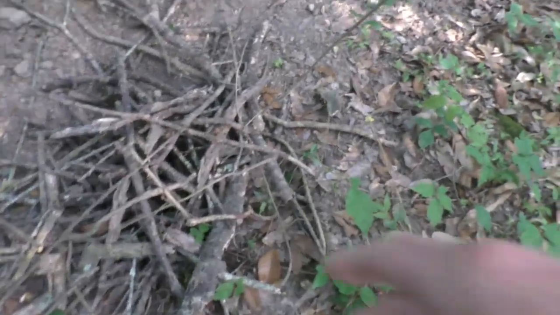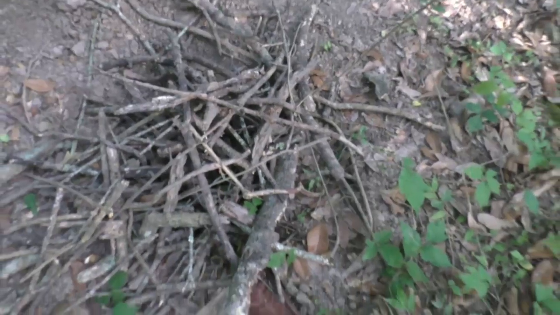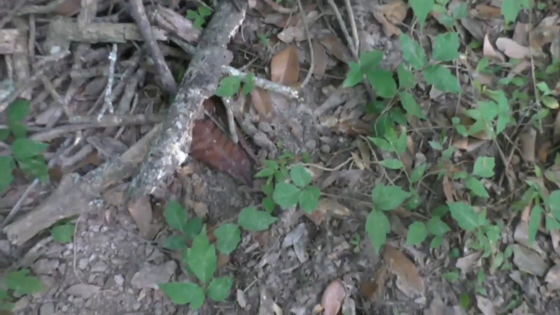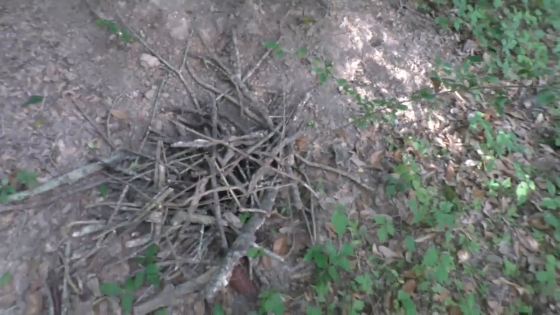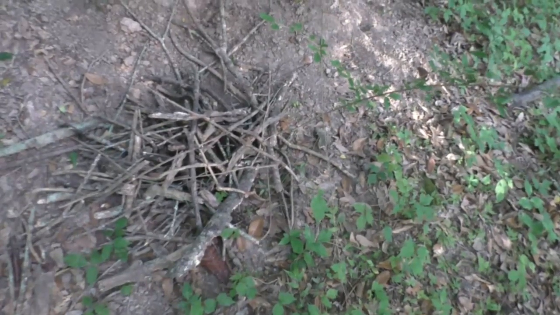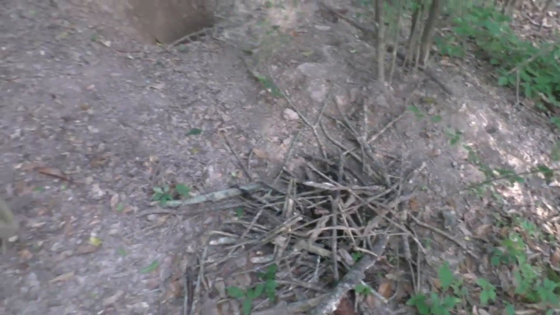There's one stick here that's at least 2 feet long, and there's another stick here that's 1.5 feet long. There's a half a log right there, and so that rat has been running in front of the camera carrying the sticks to kind of build its rat's nest here in one of the old armadillo holes. So I just wanted to give you the setup.